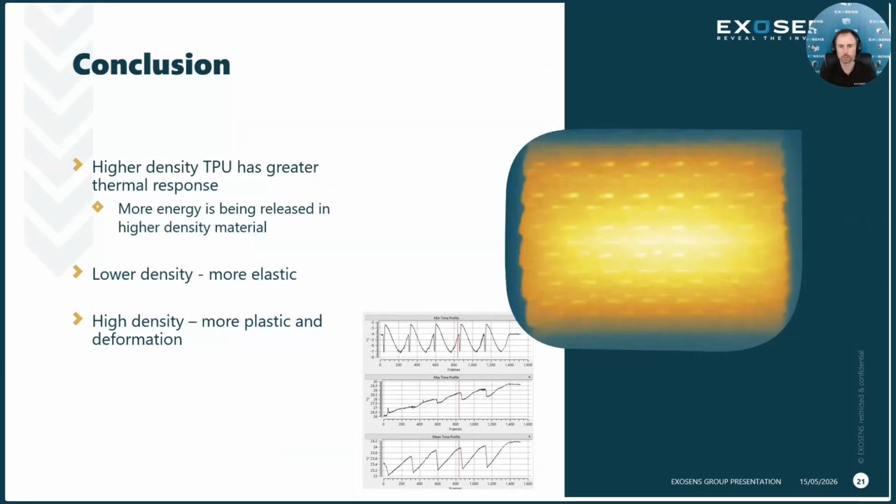If we want to conclude the compressional loading test, we would conclude that the higher density TPU has greater thermal response, right? More energy is being released in a higher density material, so it's going to have a greater thermal response. The lower density, say the 10% specimen, is more elastic, right? We're able to see that in the plots. And the higher density is more plastic, with more deformation. And that concludes the compressional testing.